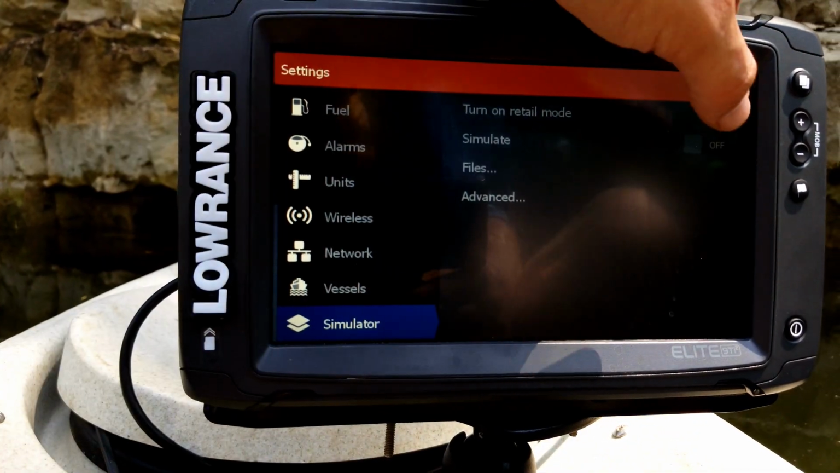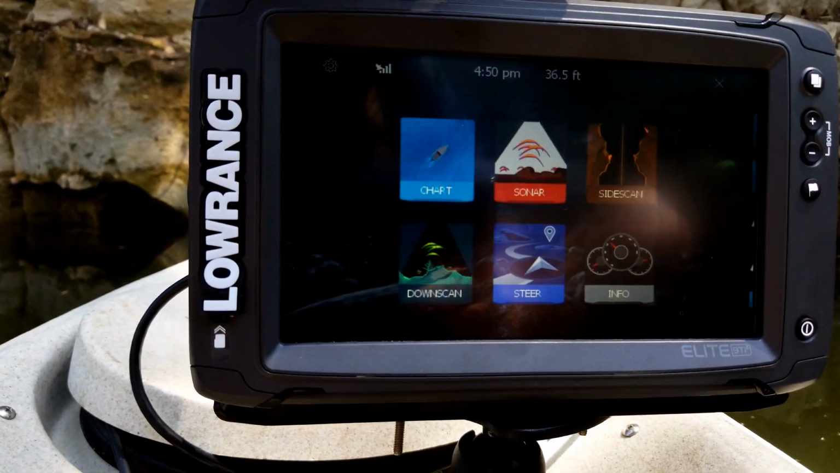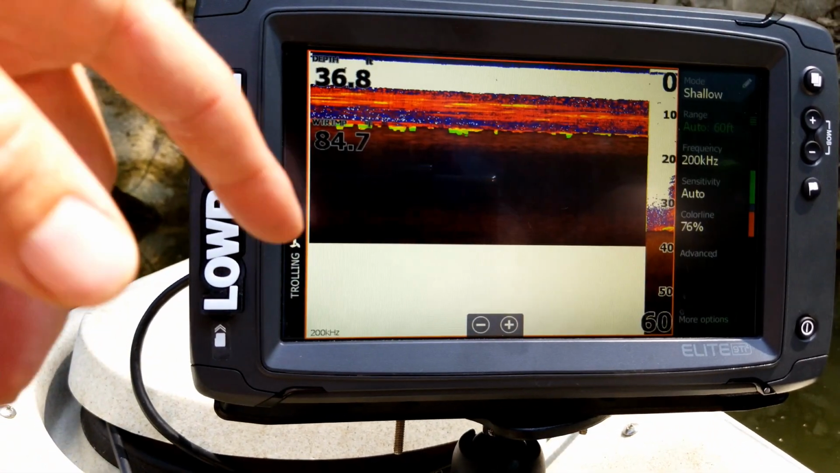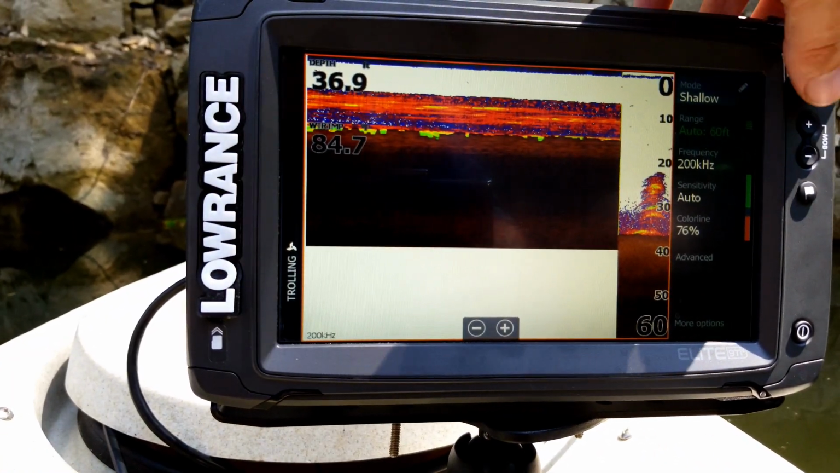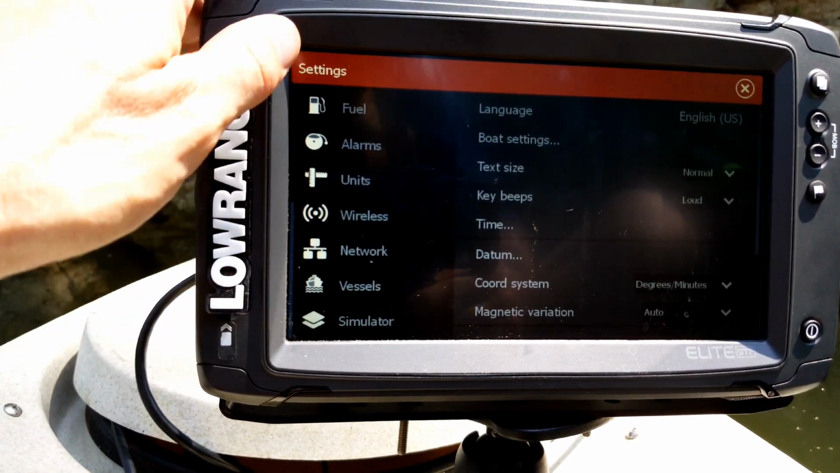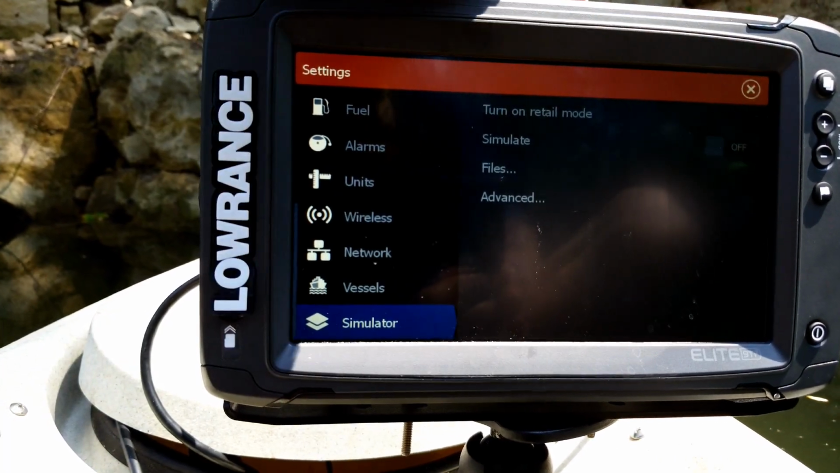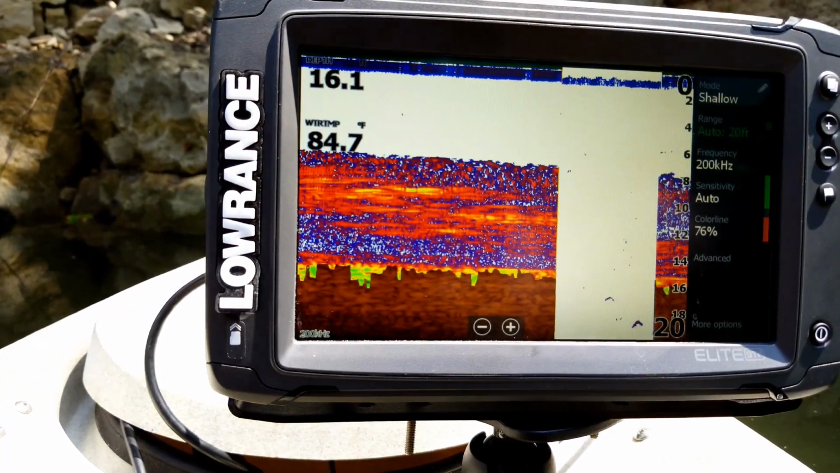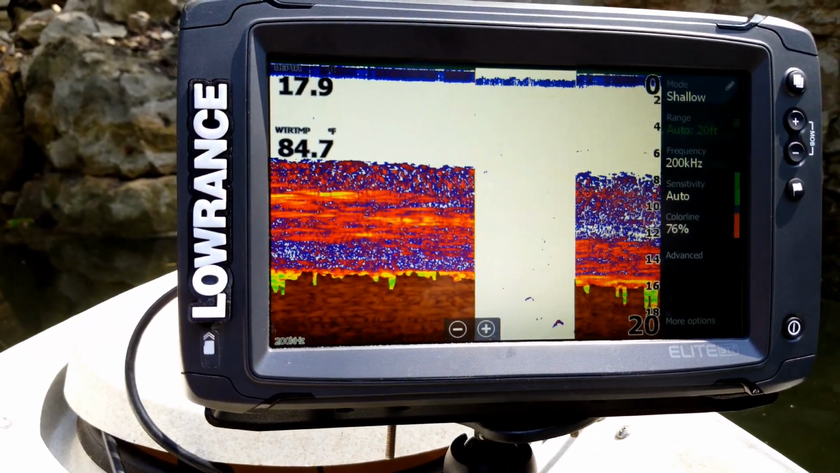And then once you do that, and say we turn our simulate on, when we exit out, let's go back into our sonar, you now see a simulated sonar picture come up. And then when you're done, you hit your pages, hit your little gear, we go down and we hit our simulator, and then we click on it to turn it off. And then now you can see it just goes right back to where we were at before.